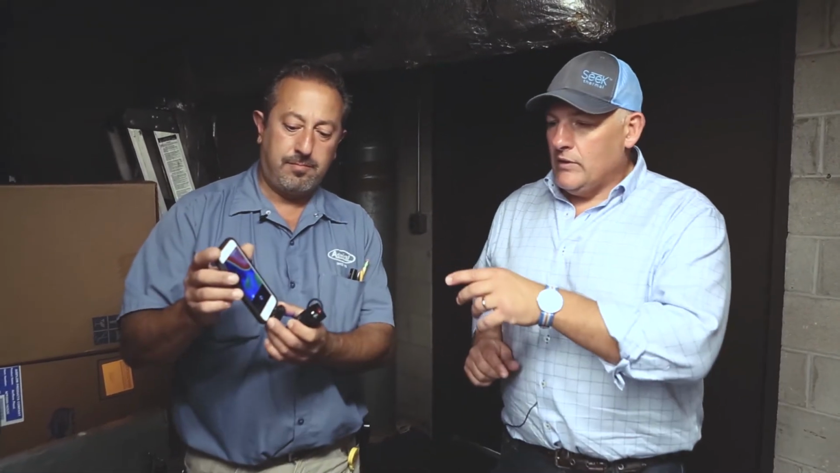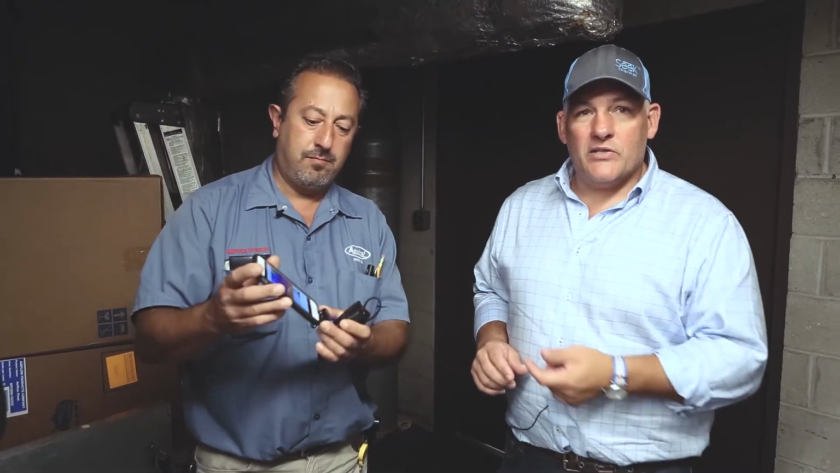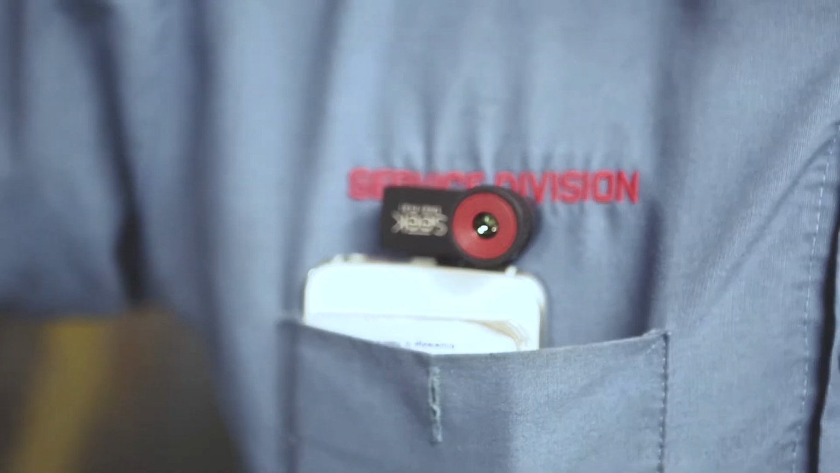So we've got the Seek Thermal CompactPro, which is a device that plugs into your smartphone, and we've got the RevealPro too, which is a handheld thermal imager for those places where you can't bring a phone.